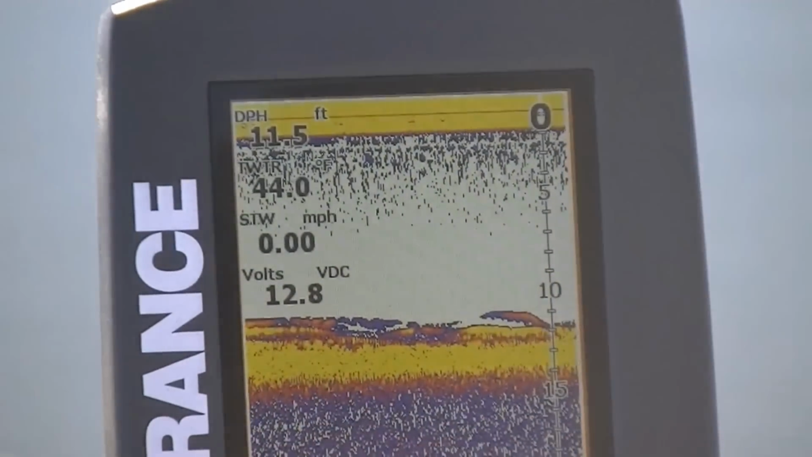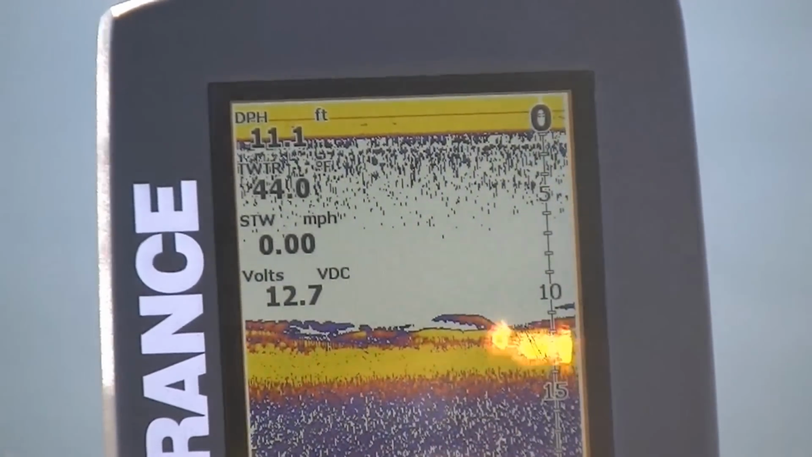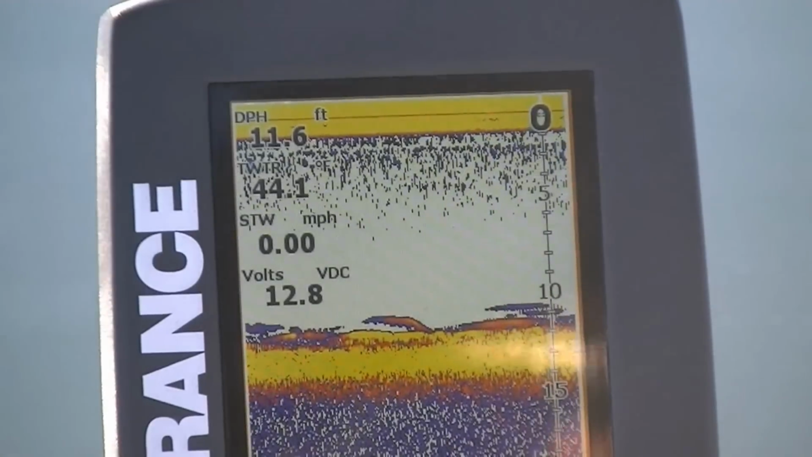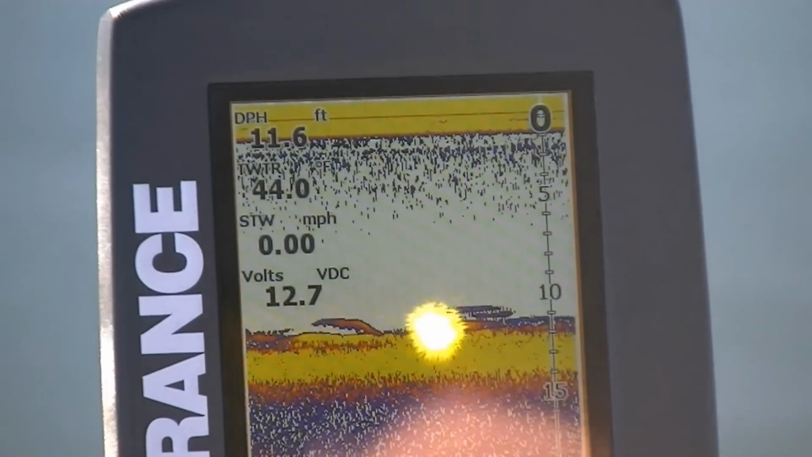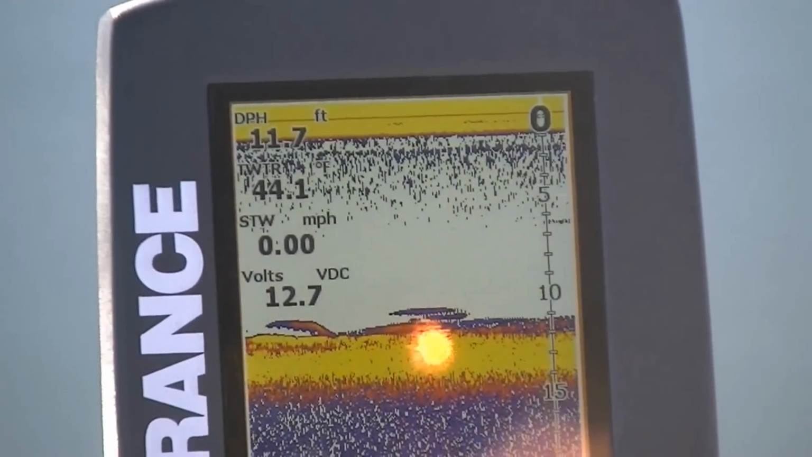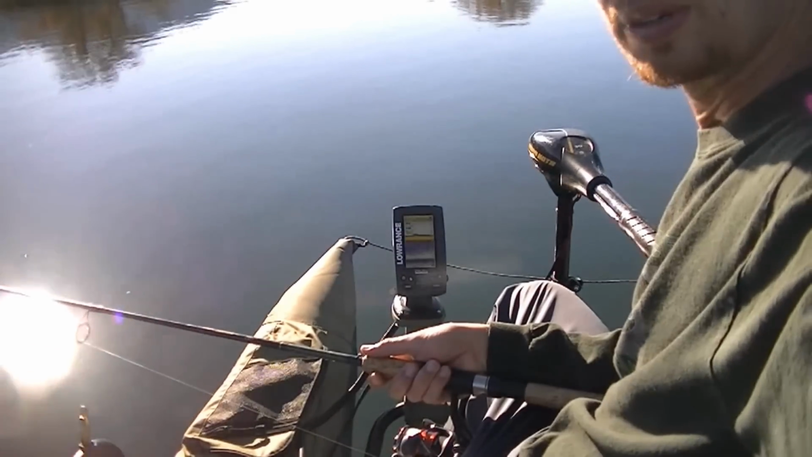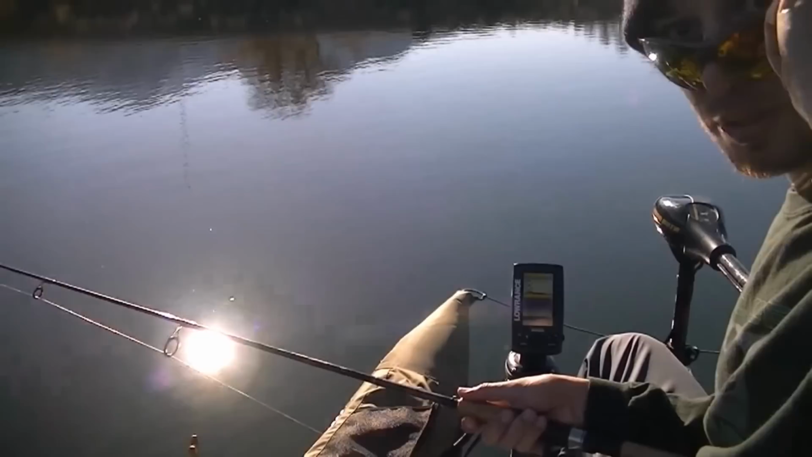That hair jig is a perfect little small meal. Look at that on the screen there. You can see that perfectly. Oh yeah, there's a bunch of bass right down there. They're real lethargic right now, and I'm going to zoom out so I don't kill the battery so much. You guys get the idea of what I'm doing here, though. A lot of you guys have already seen this stuff go on.